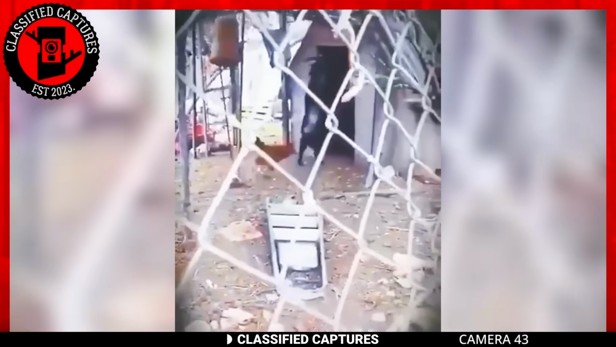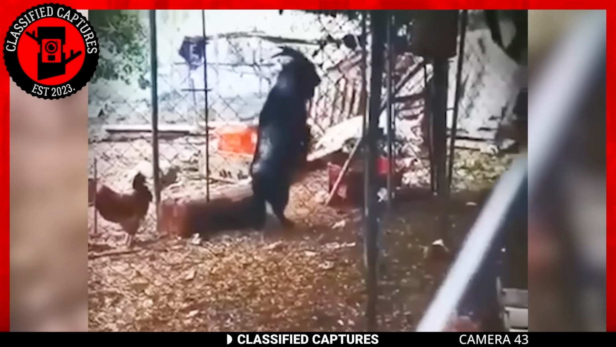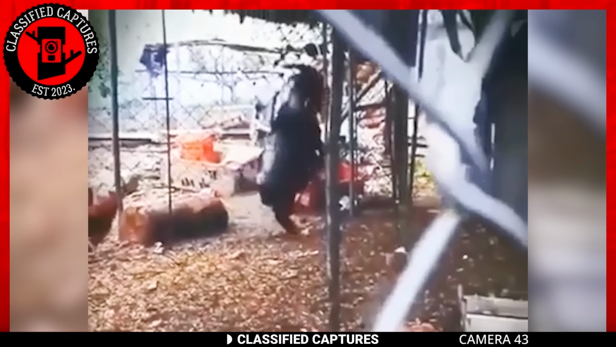Goats sometimes stand on their 2 feet, so why is this any different? Well, although goats do stand, they don't stand as long as this did or move in that eerie fashion it did.